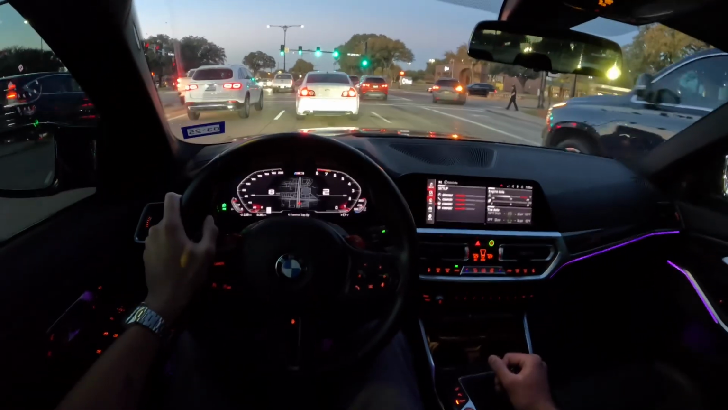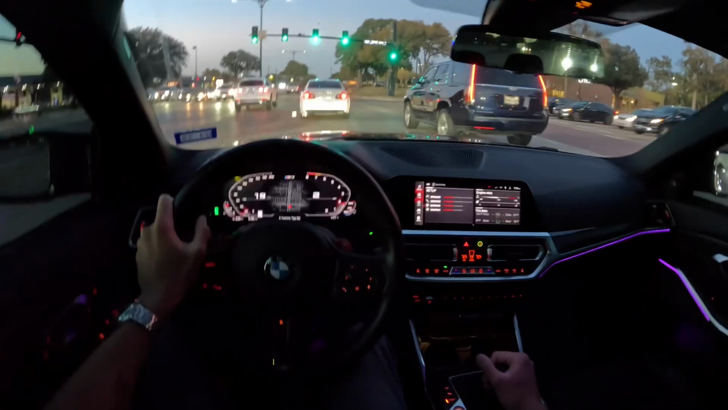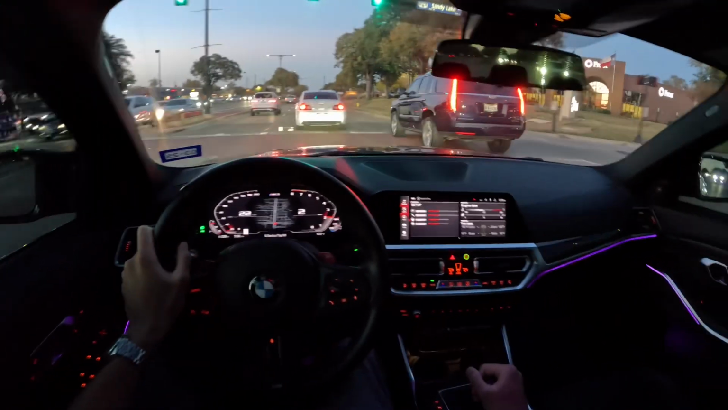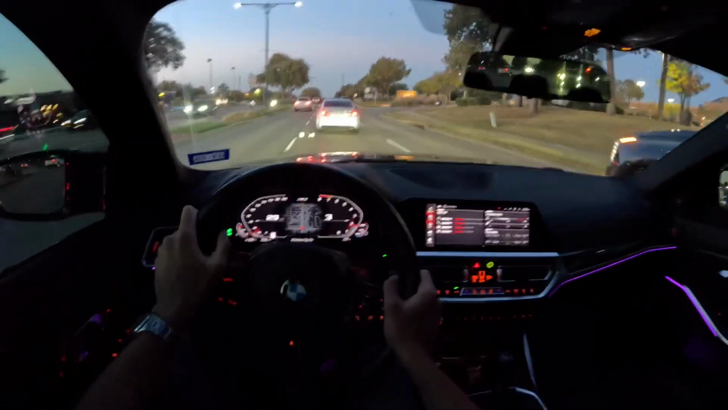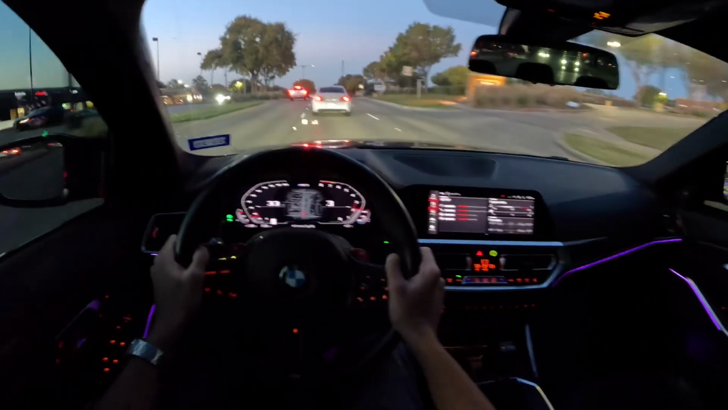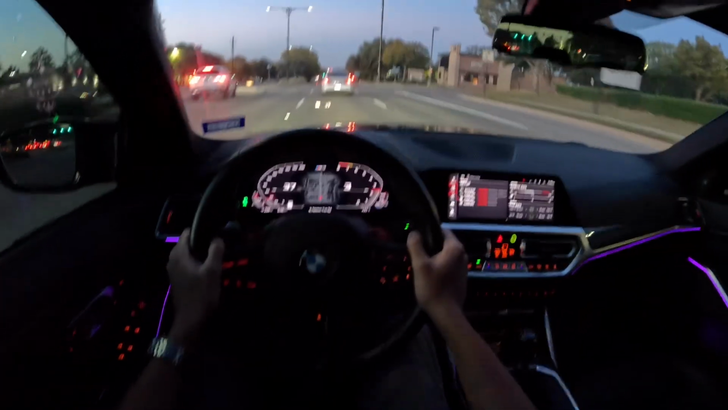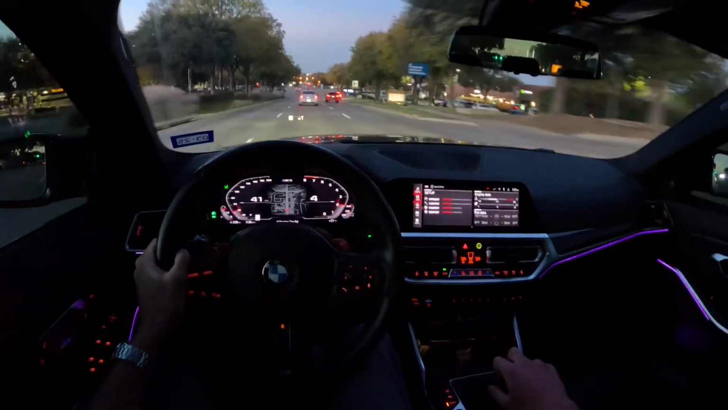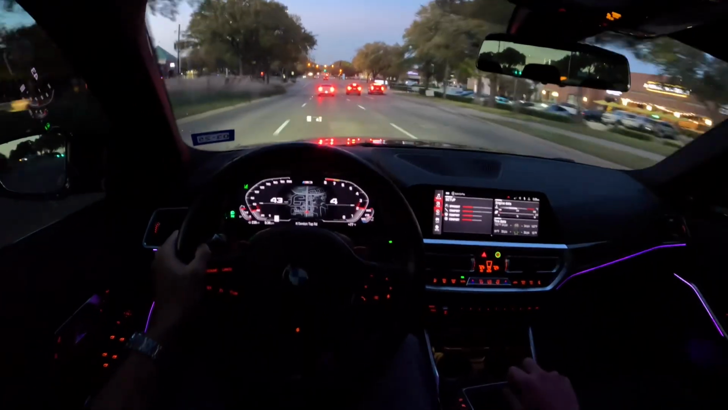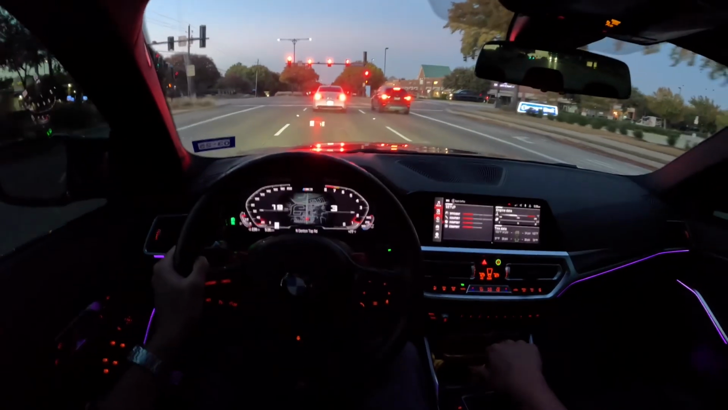But the CT5V Blackwing is the only manual sedan that I've ever driven that's more insane than this car. That car is insane. But yeah, this car is very, what do you call, capable. People are getting 700 horsepower out of these things, and you can get 650 horsepower on the stock clutch on this vehicle, but once you're pushing over 650, you have to upgrade the clutch, because it's going to start slipping.